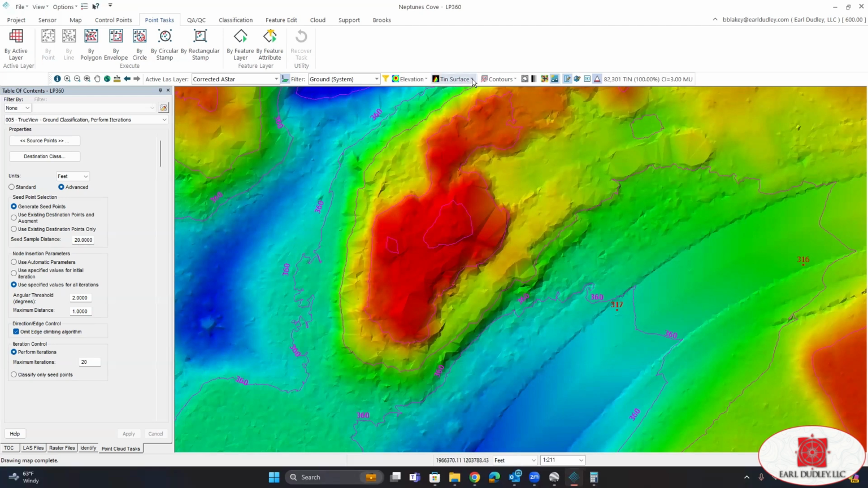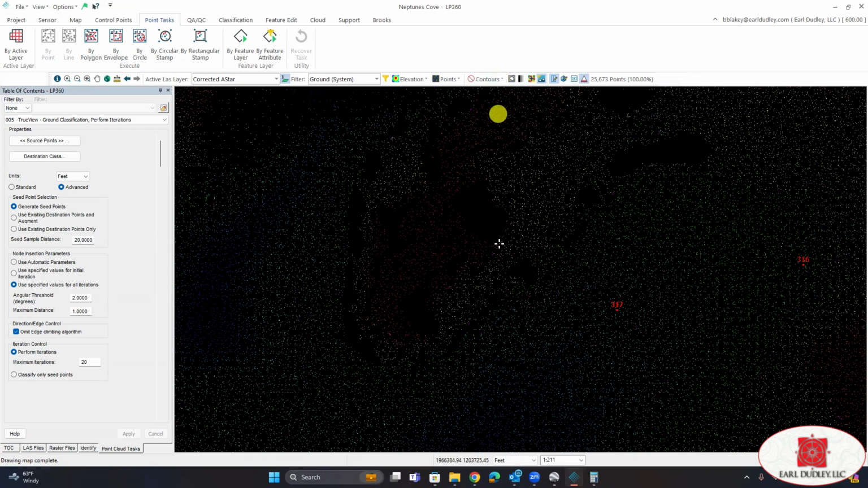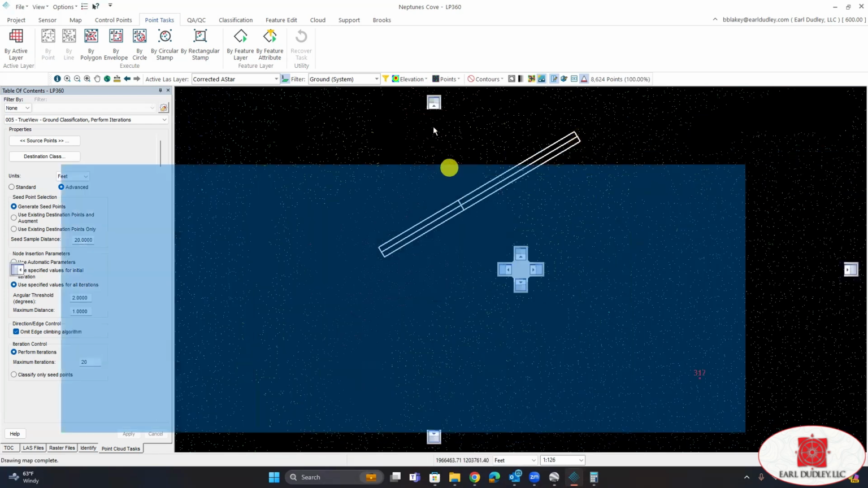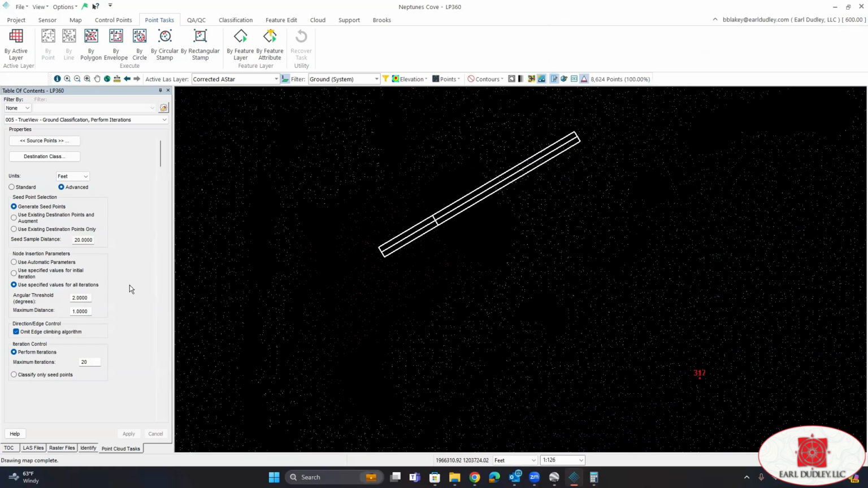And if we turn our points on, and then turn off our contours, oops, there we go. I can see that we've got some missing areas, and I'll really be able to see it if I draw my profile line. And we can see that we missed that. So it's really easy to fix that.